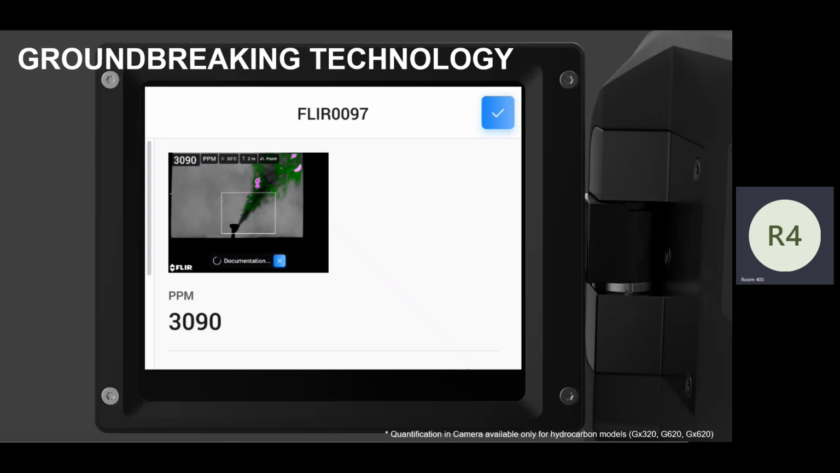You're going to have all of the data that you put in. What was the delta T? What was my ambient temperature? And at the end result, because it's a touchscreen, if you wanted, you can add notes. Just say, hey, I would like to add more notes, and here pops up a keyboard. Start typing in the notes of what you'd want to keep on there. Really super simple, really easy to use.